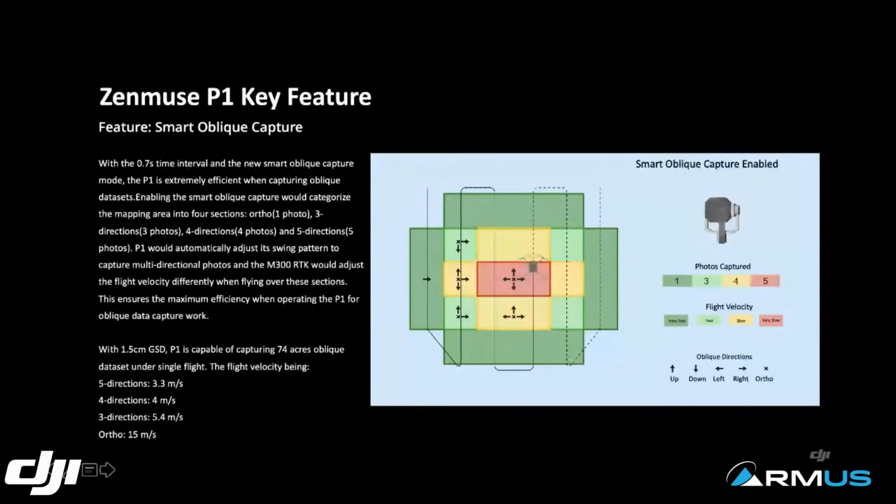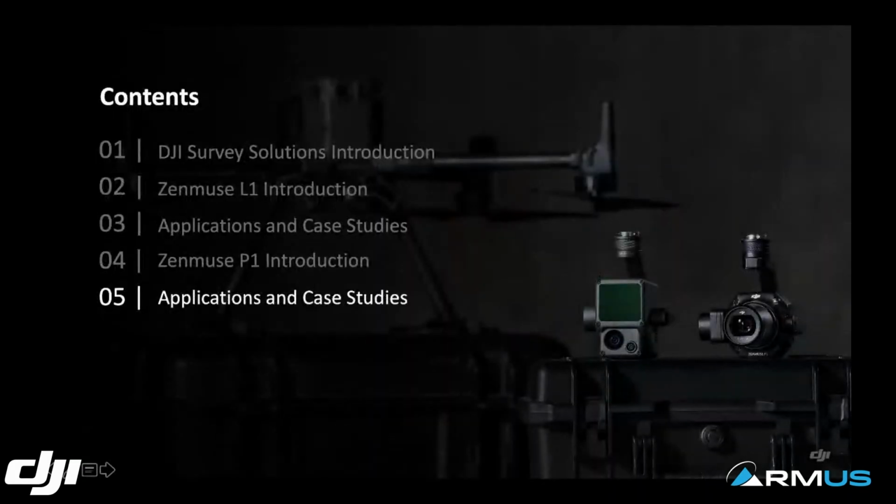I will be giving some examples afterwards, just to go over this. But again, P1 is a full frame sensor capable of capturing 45 megapixel aerial stills, and the sensor has a great high dynamic range for all-time use as well.